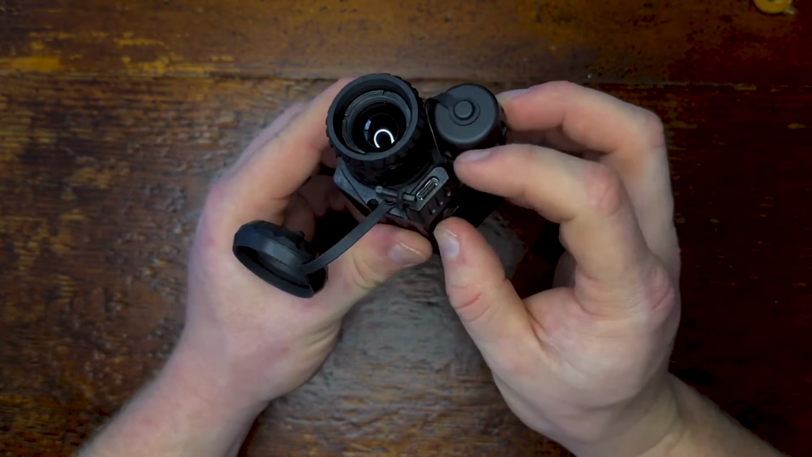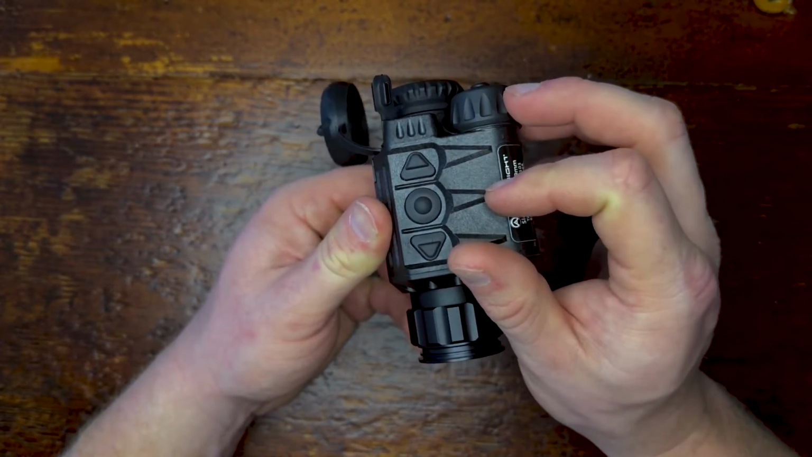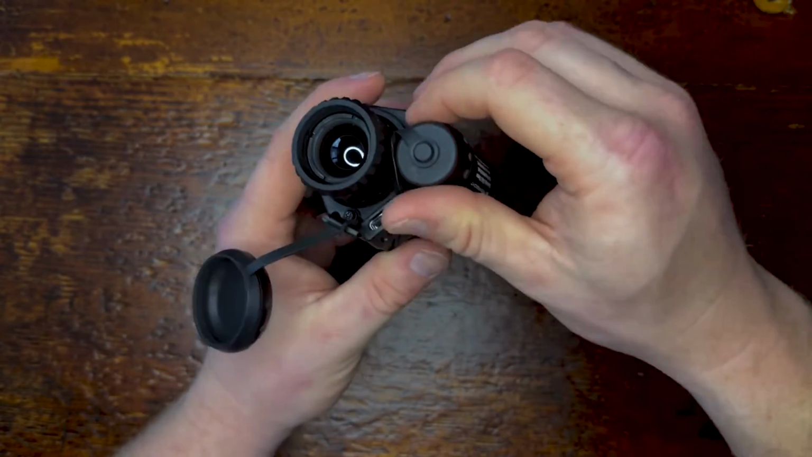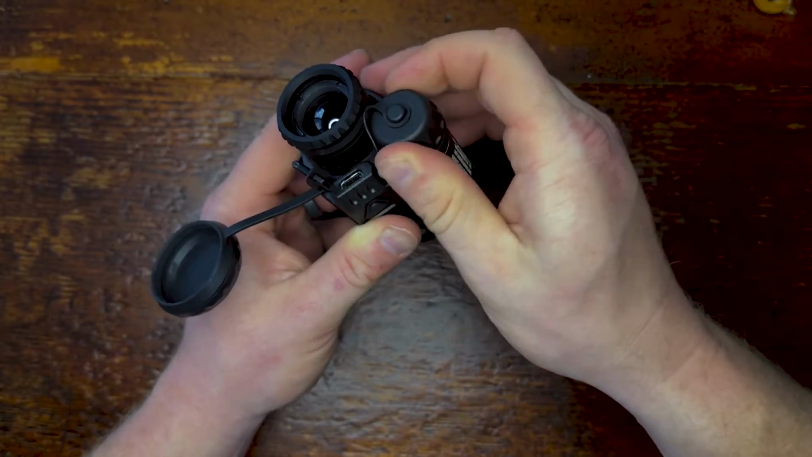This doesn't actually charge. However, you can run external power with it, and it has onboard video and photo capability. This is where you would download that to the computer. Also up front here, you can see the battery compartment, which houses one CR123 battery.